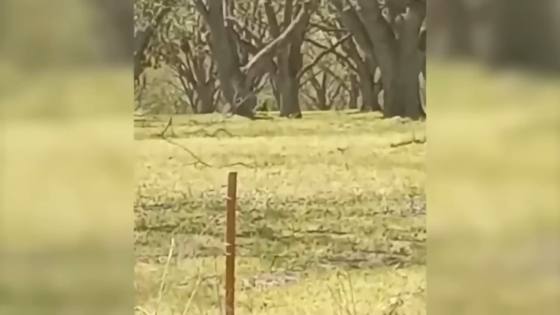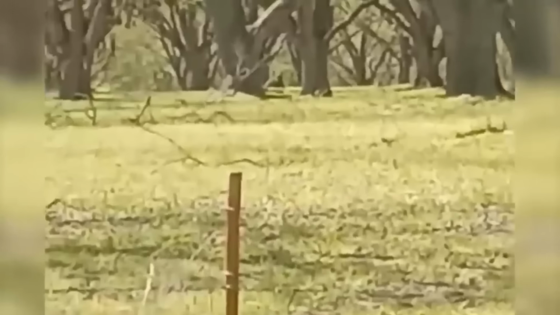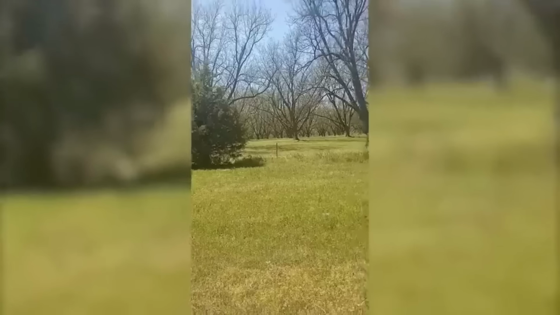Zooming in with the full capacity of the phone camera, a familiar figure is recorded resting against a tree. Recognize the ape-like features, the color of its fur. Imagine its size if this video was filmed and zoomed in from some distance.